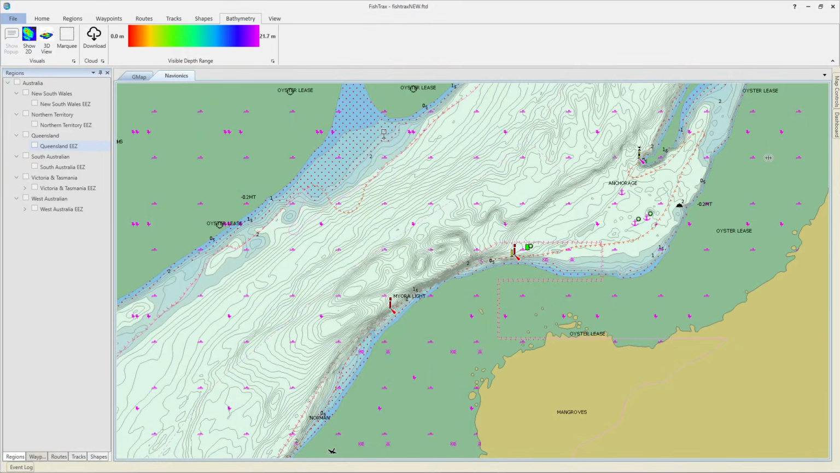I'm just going to concentrate on this area around Myora Light using the Navionics map. The contour lines show that there's some structure down there, but they don't show very much detail. Even though they don't show very much detail, it's still important to understand them and how they work, because they can give you a starting point to begin your search for new ground.